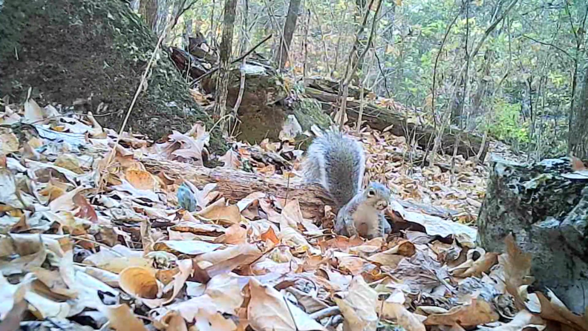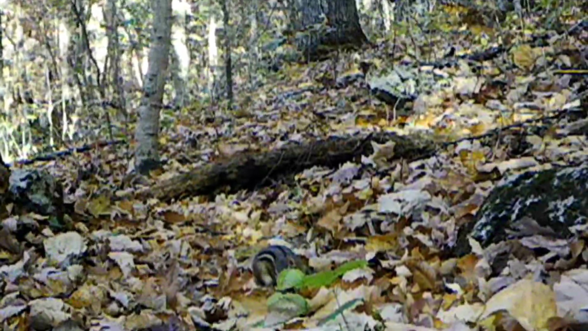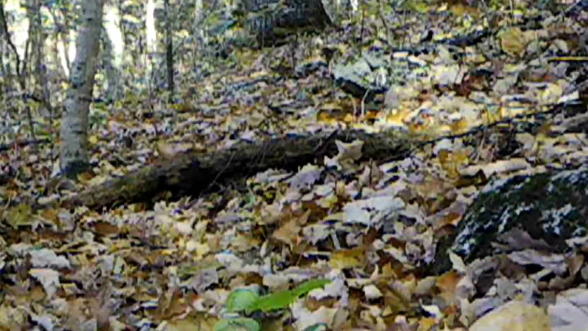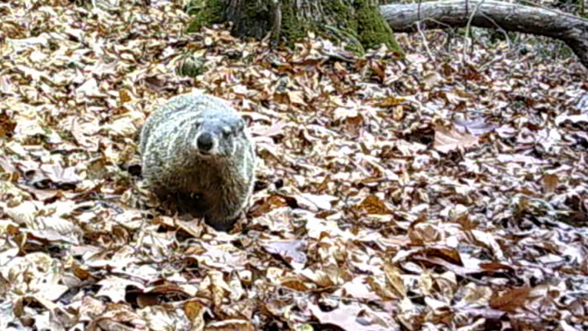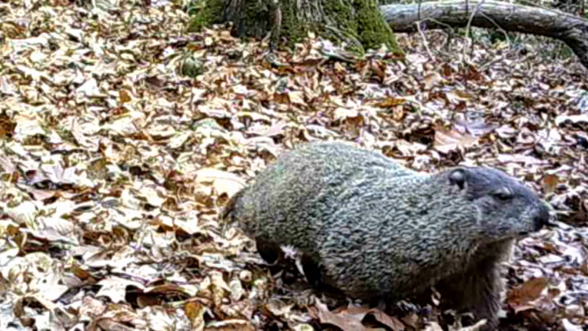But the little squirrels ain't got time to take no nap. They got work to do. They're busy. Even the little ground squirrels, they're busy too. They're trying to store them up. Here, this one's got his jaws plumb full. And old Mr. Groundhog, he's still fattening up. Still fattening up, looking good.